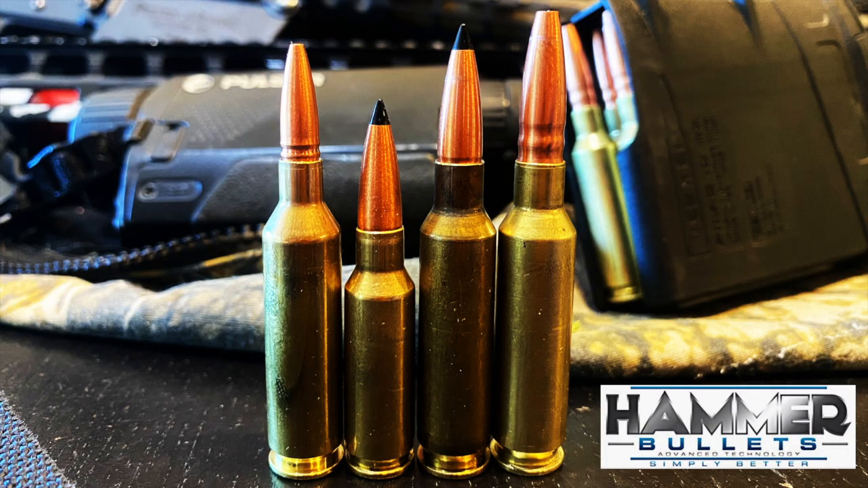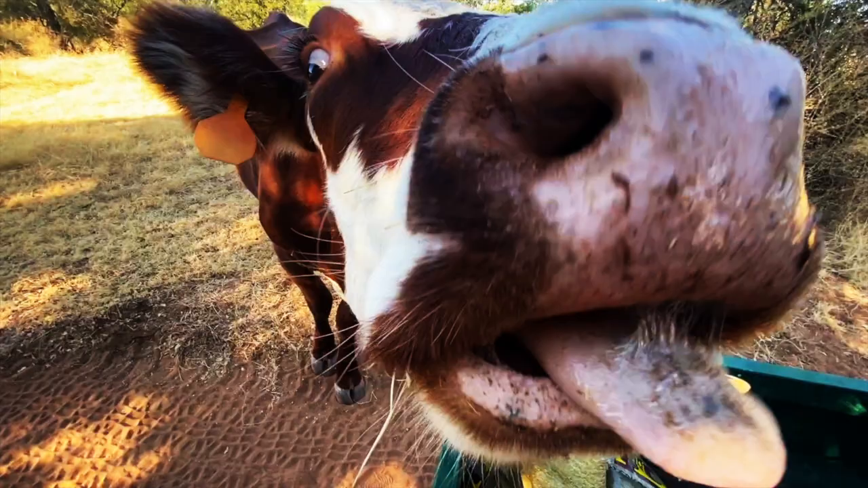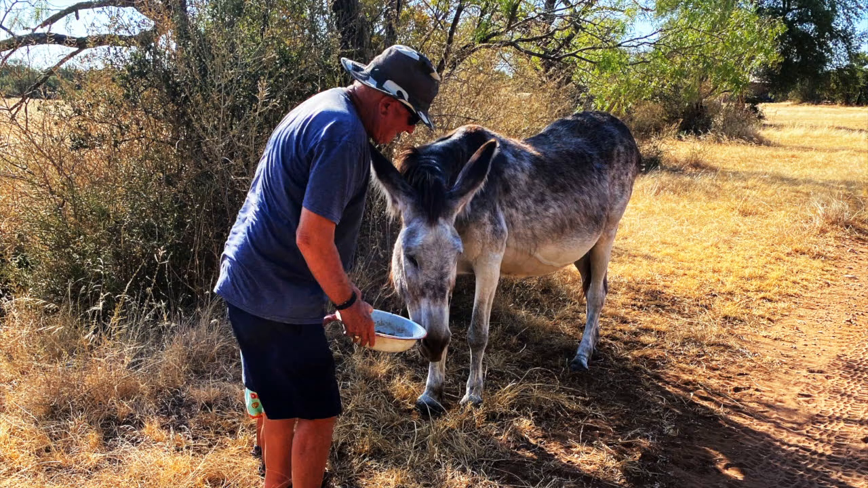Getting to test the new 125 grain Hammer HHT bullet was awesome, but experiencing wildlife, domesticated animals, and friends will be my greatest takeaway.